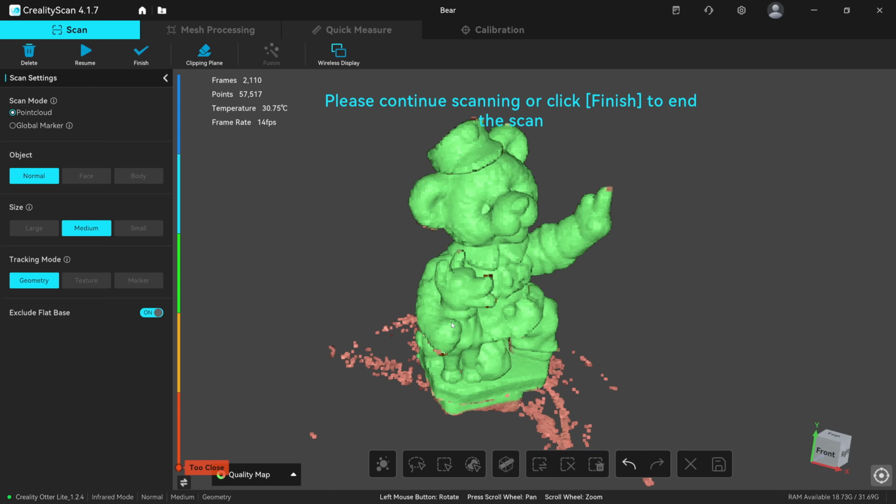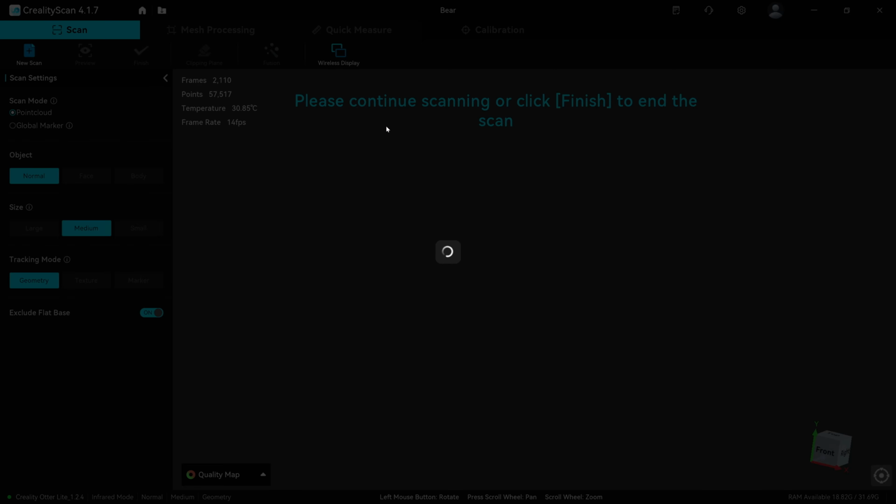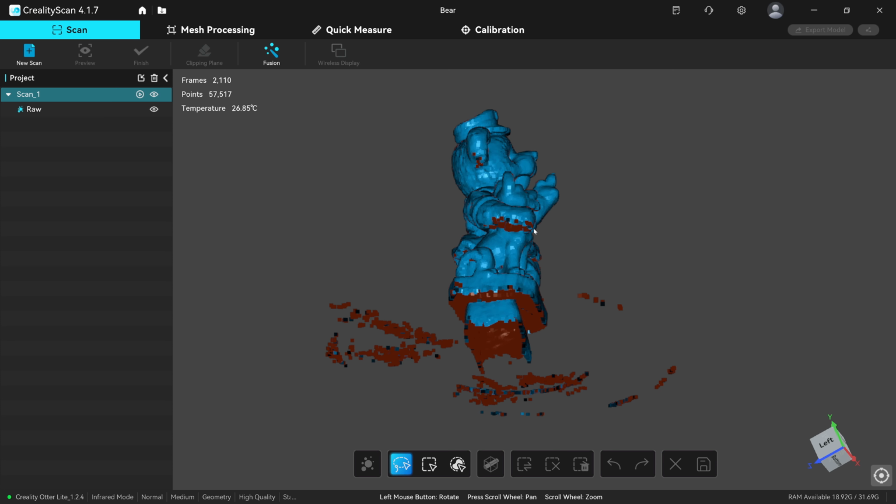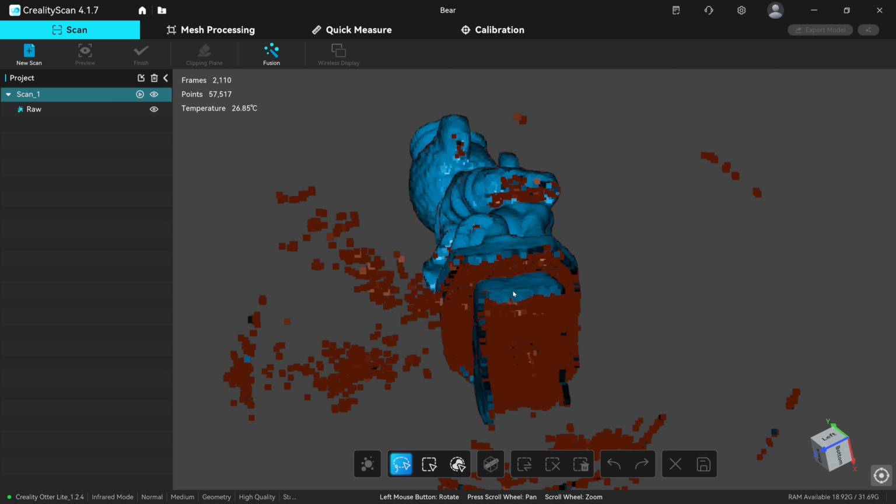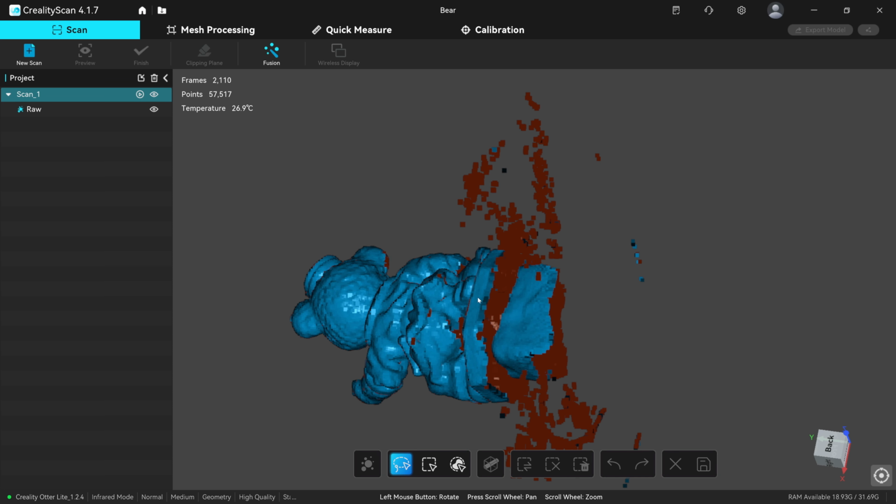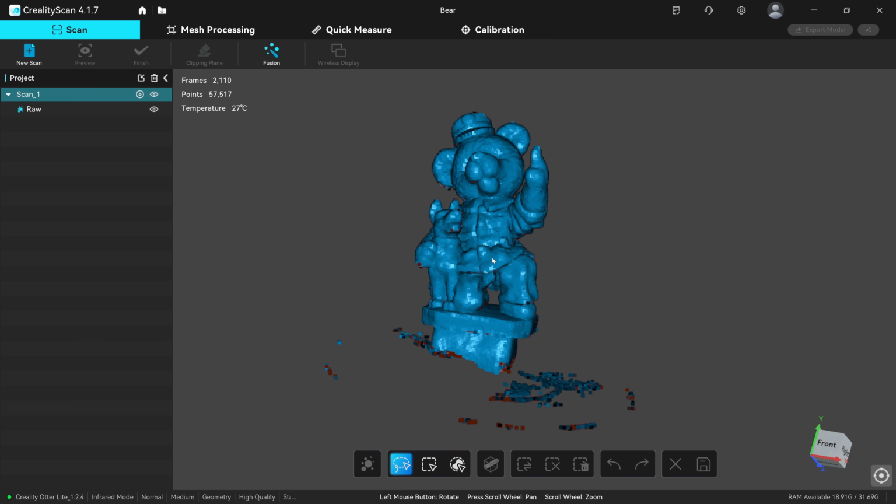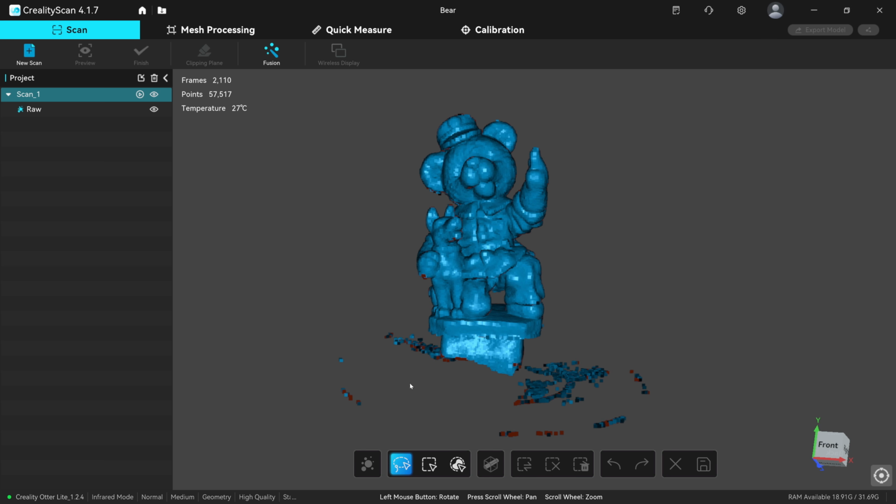What we do now then is, let's finish that scan. And as you can see, I've got a lot of the base. I'm missing stuff underneath his arm there. I'm missing stuff on the base, obviously. Missing stuff underneath his legs there and underneath his coat. What I'm going to do now, I'm going to tidy this scan up, get rid of the junk at the bottom.